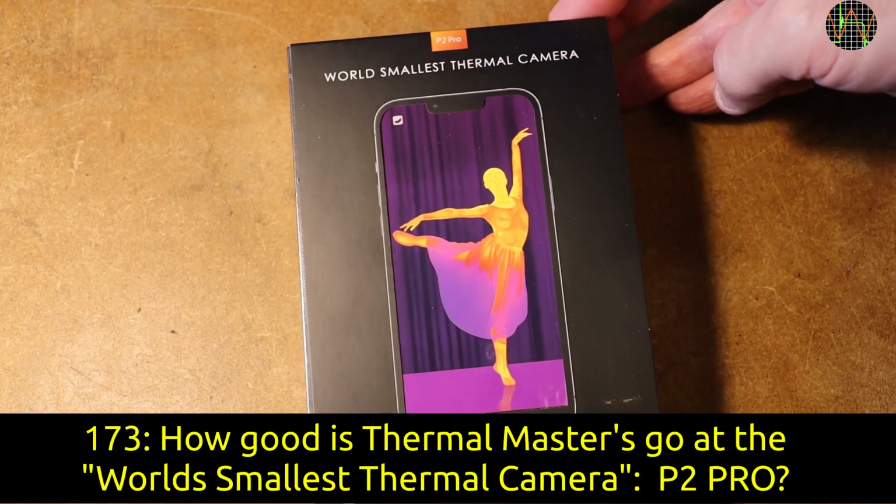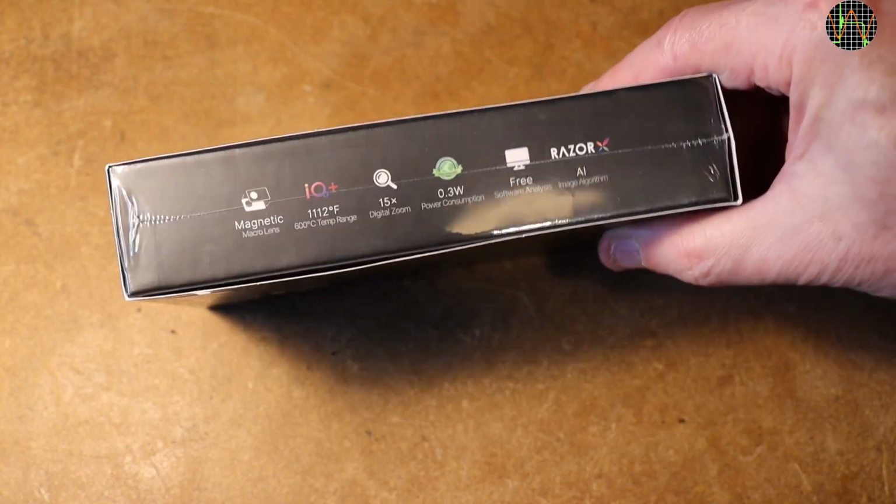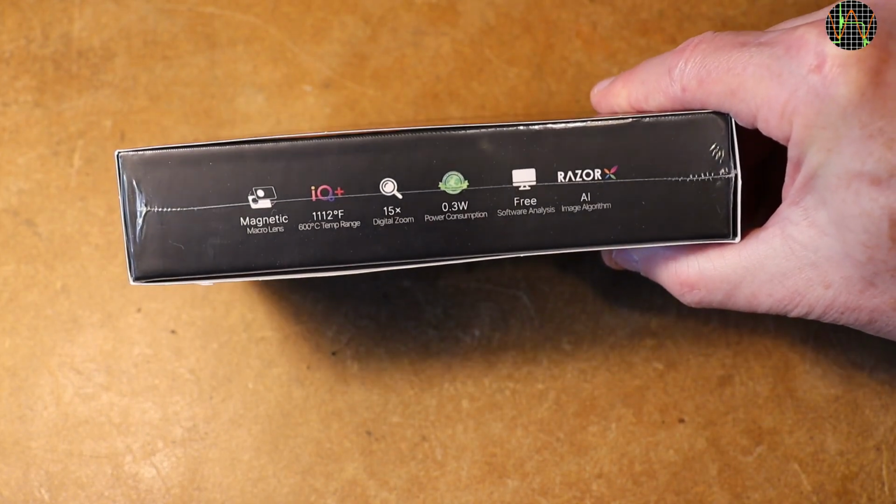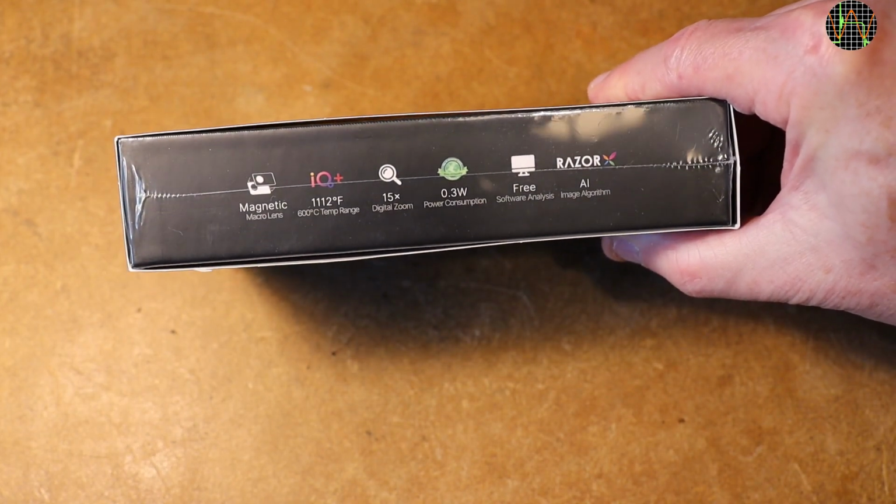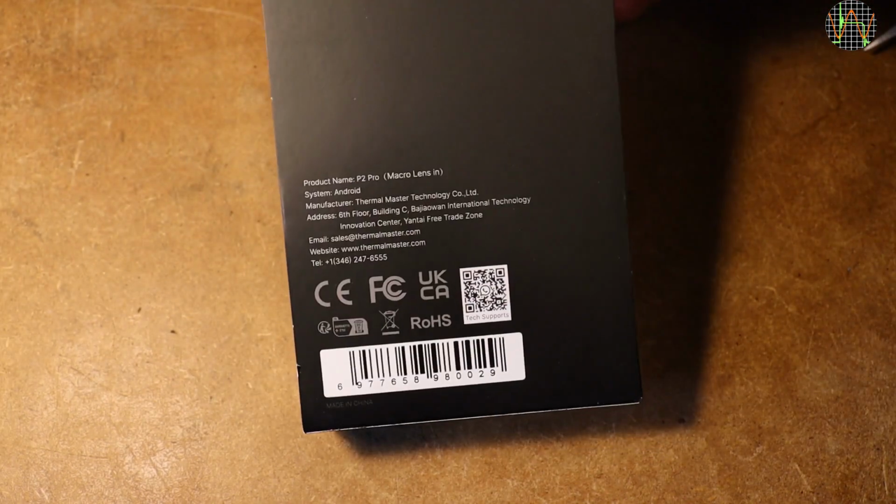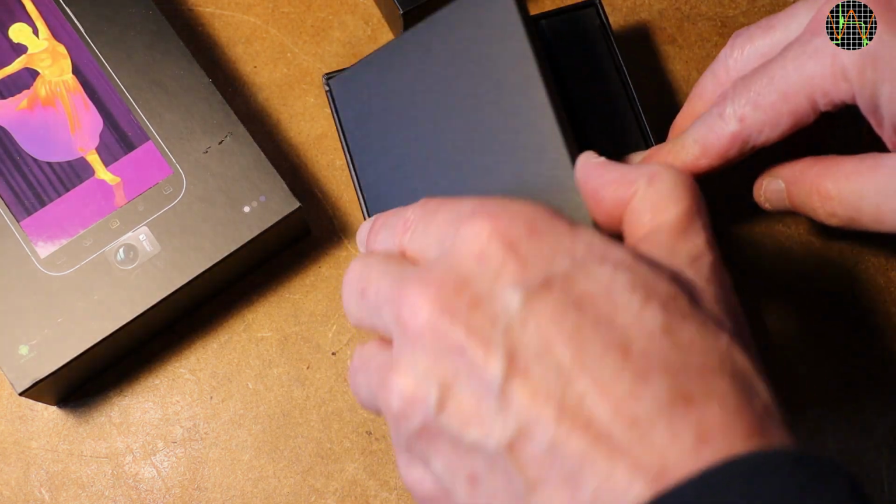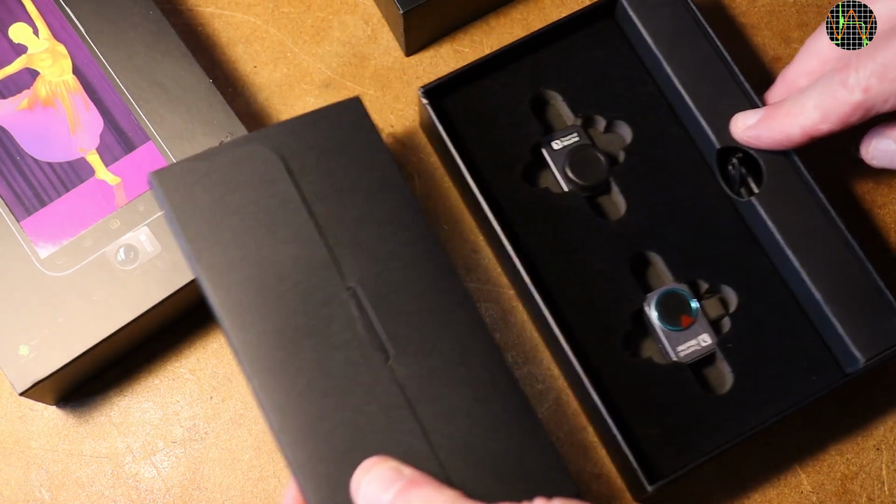Hi there. Thermal Master has kindly sent me their P2 Pro thermal camera for review, which they claim is the world's smallest. If you have followed thermal cameras, you may have heard this claim elsewhere, but who am I to argue? The packaging has a very premium feel.